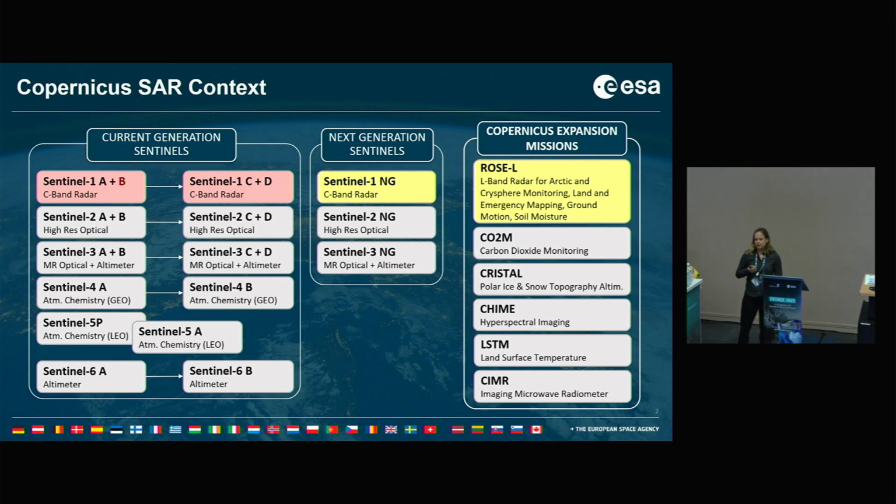We are also developing the next generation of Sentinels, of which part is Sentinel-1 Next Generation in C-band, which I will be focusing on in this presentation. And then we also have the Copernicus expansion missions. Within this framework, we are developing the ROSE-L mission, which will be an L-band radar system for monitoring the Arctic, the cryosphere, land and emergency mapping, and ground motion and soil moisture.